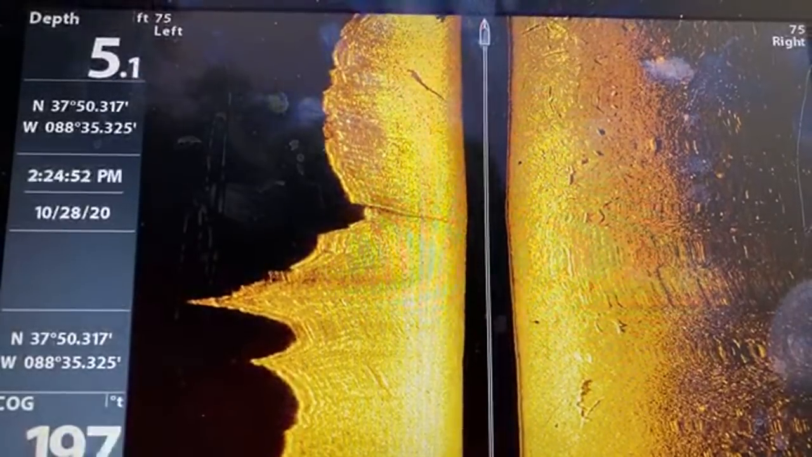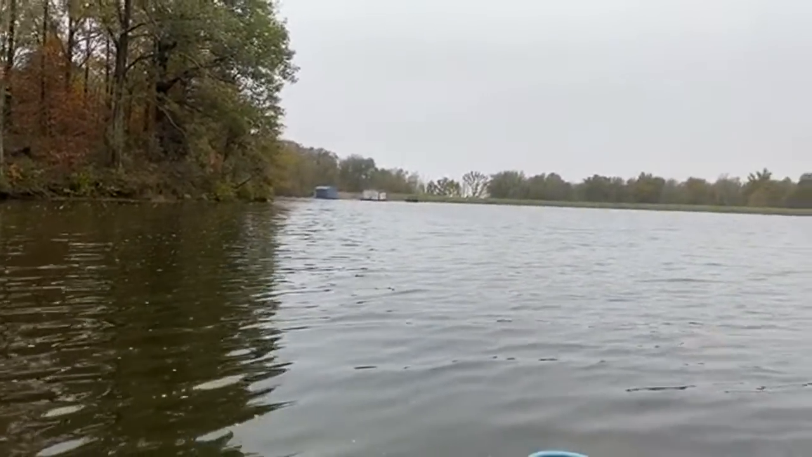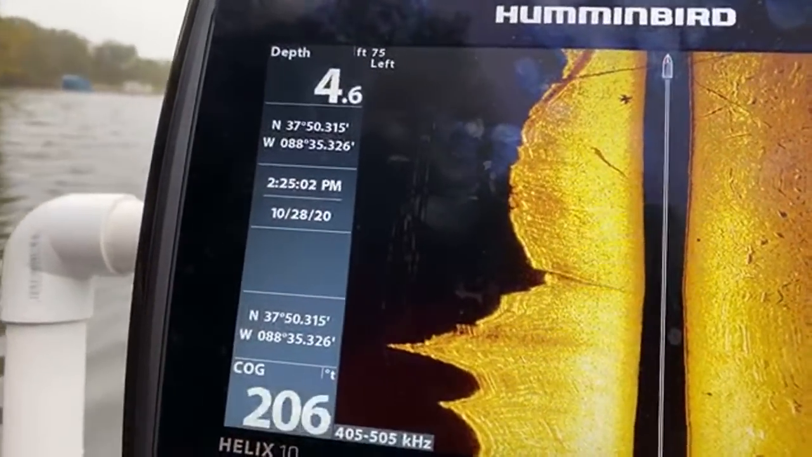Yeah, so I'm getting really close to the bank. I'm gonna step out away from it. So we're getting closer to the dam. Hopefully don't get sucked in. There's not been enough rain to get a suction out of there.